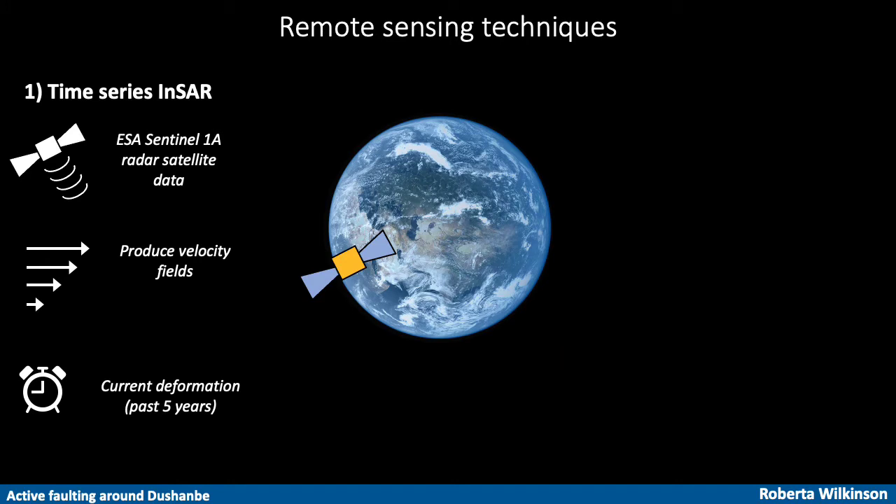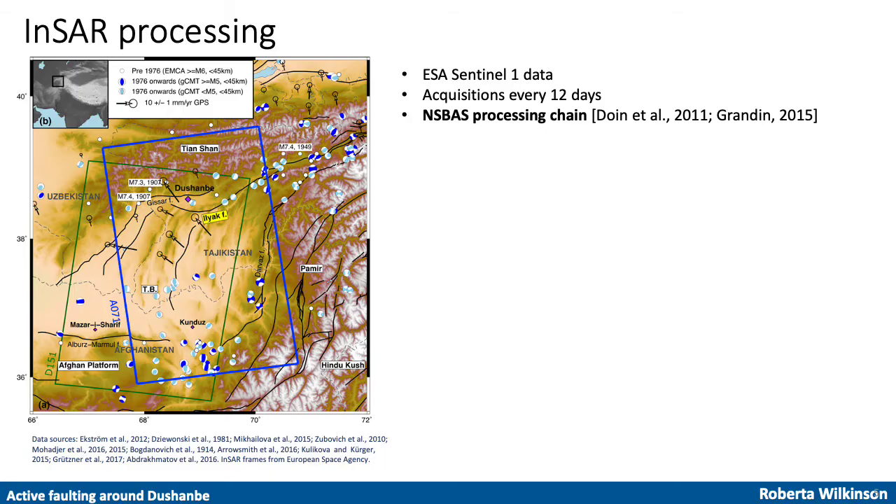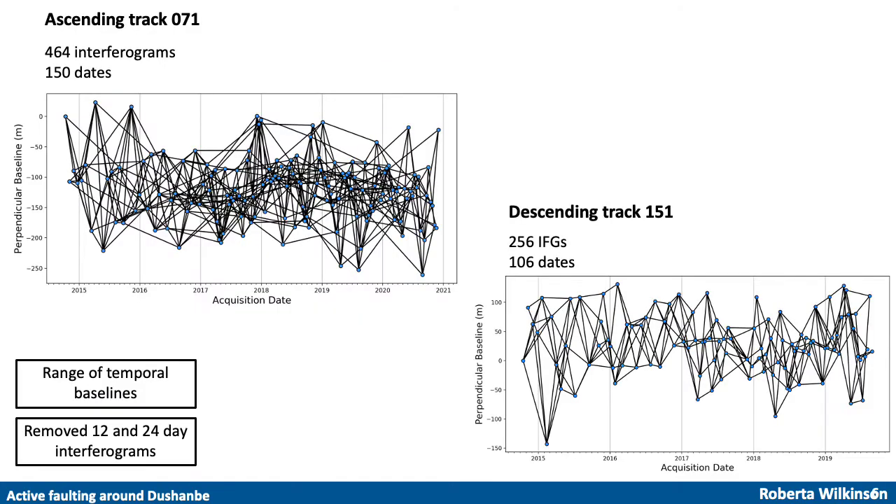So we performed time series InSAR to measure the current deformation around Dushanbe. We processed Sentinel-1 acquisitions over the Tajik Basin using the NSBAS processing chain. Here are the interferogram networks. We removed 12 and 24-day interferograms to mitigate some of the bias associated with short-period interferograms.